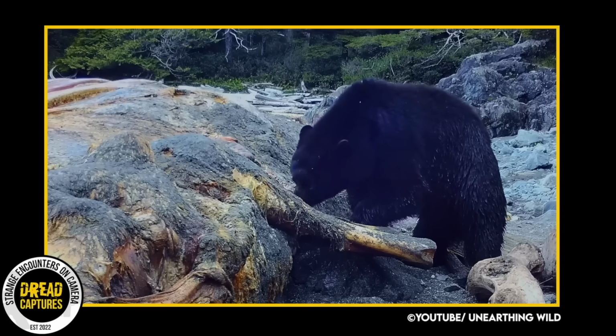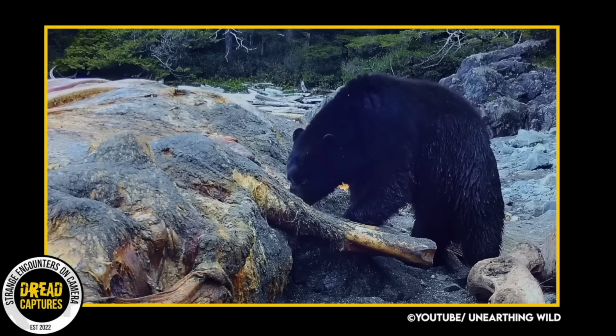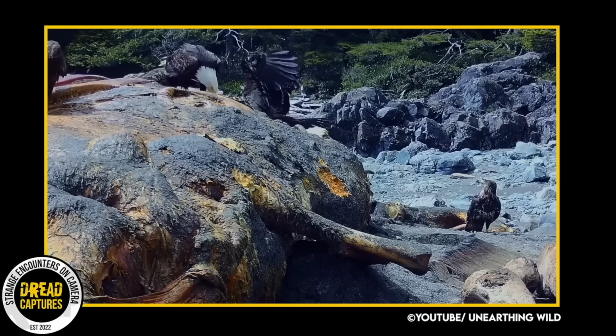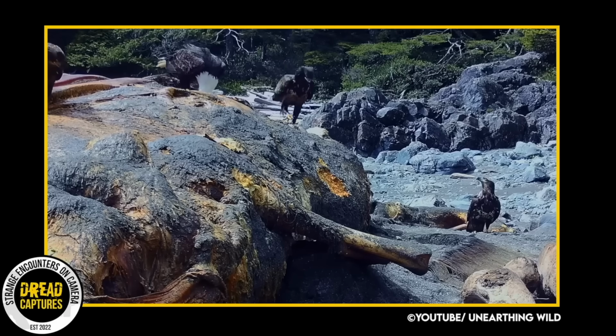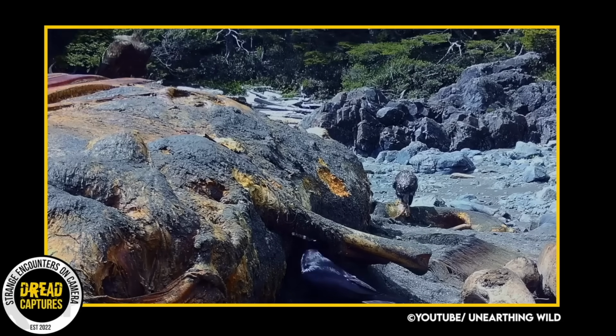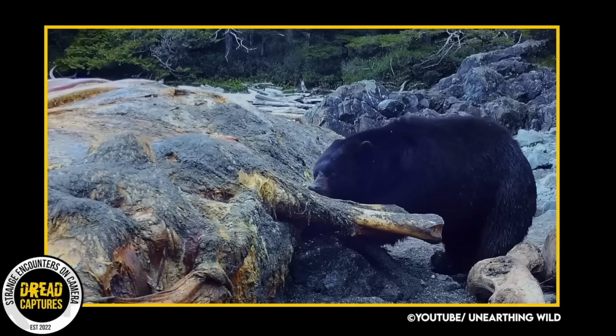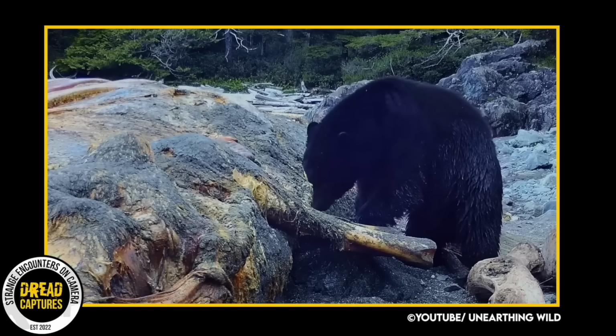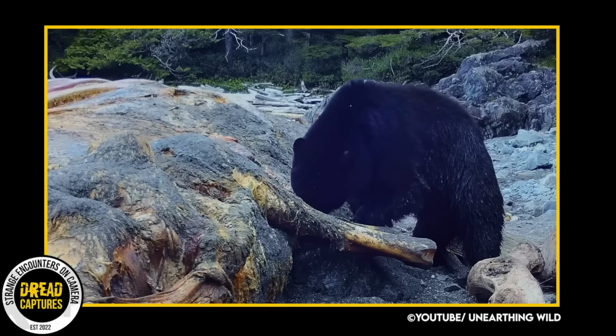It's really just a dead whale carcass with amazing animals coming to pick off of it. Anyhow, check out this incredible game camera capture of wild coastal wolves, bears, and eagles feasting on a washed-up humpback whale carcass. This whale washed ashore on British Columbia's west coast. It's really cool to observe the fascinating scavenging process of these creatures. We can see a bear appears. He probably has first right of refusal. As he pulls at the whale, look at how small he is compared to the whale.